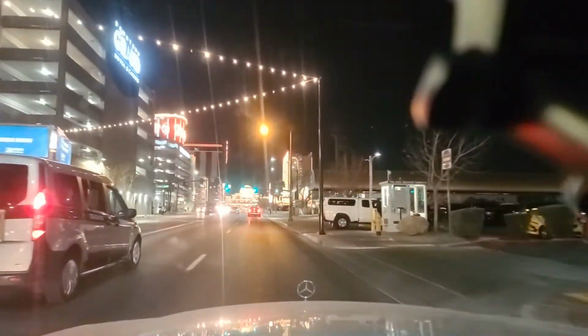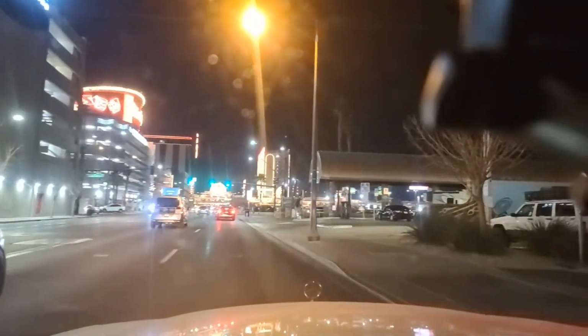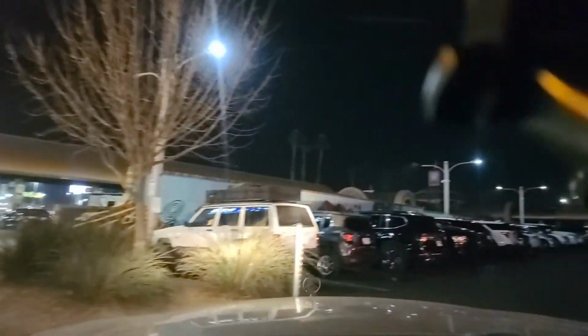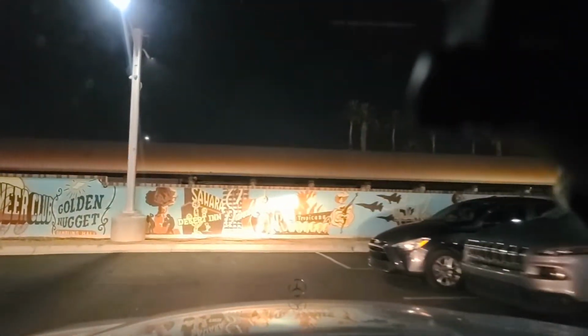And then I was going to see if I could pull in here and show you guys the Mob Museum. Just not the interior, just the exterior. And then they have these old-time signs, or I guess paintings. They painted them right on this wall, the old-time marquees. Golden Nugget, Sahara, Desert Inn, Flamingo.